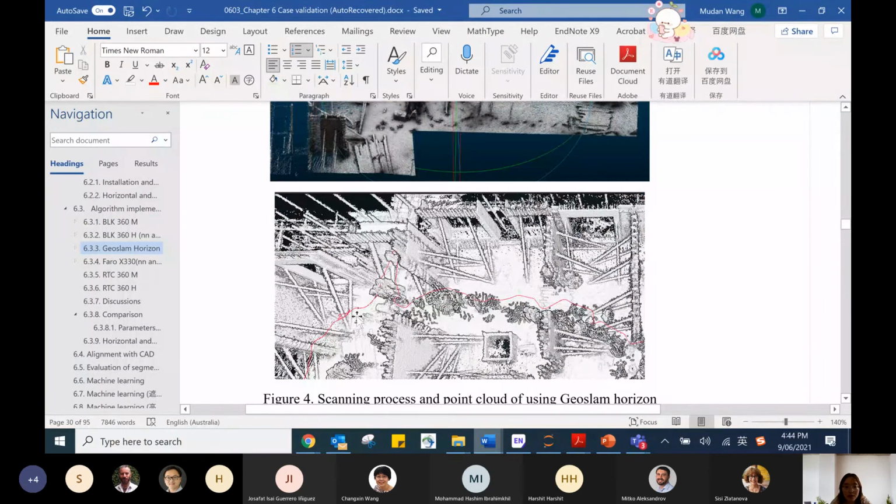This is the. Okay, so they didn't try to avoid all these supporting elements. Yeah, if they would have tried to go a little bit closer and do the scanning behind the supporting elements,